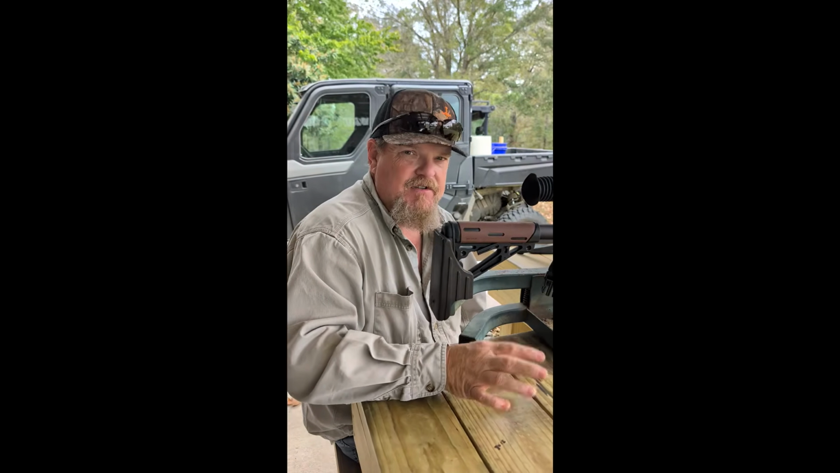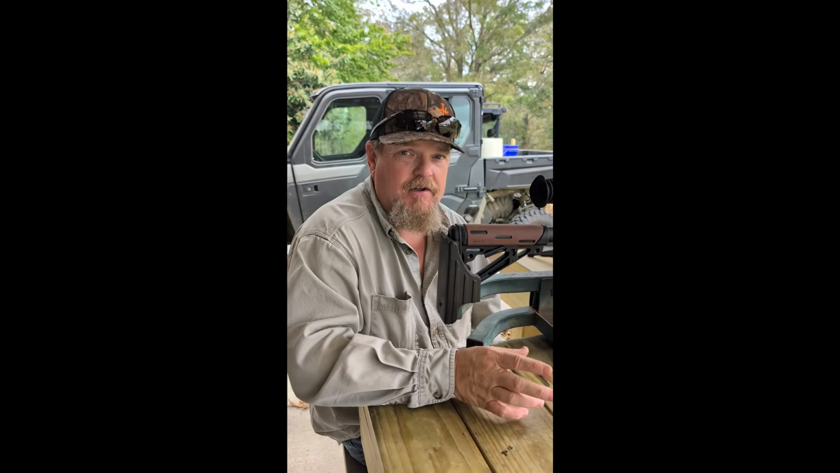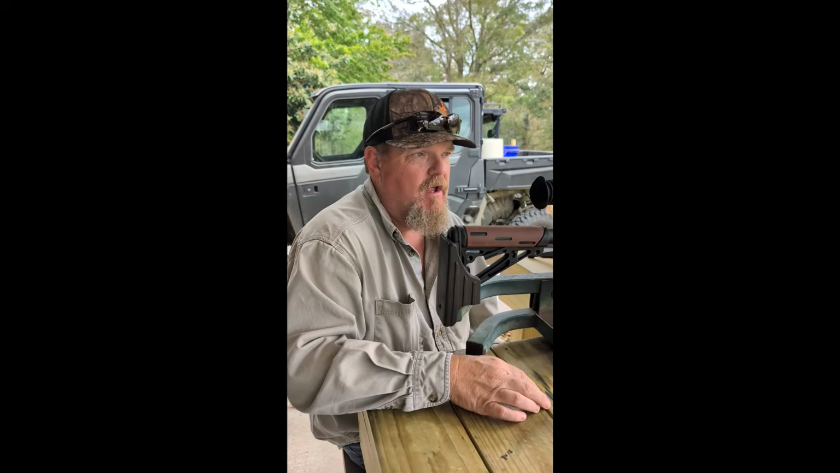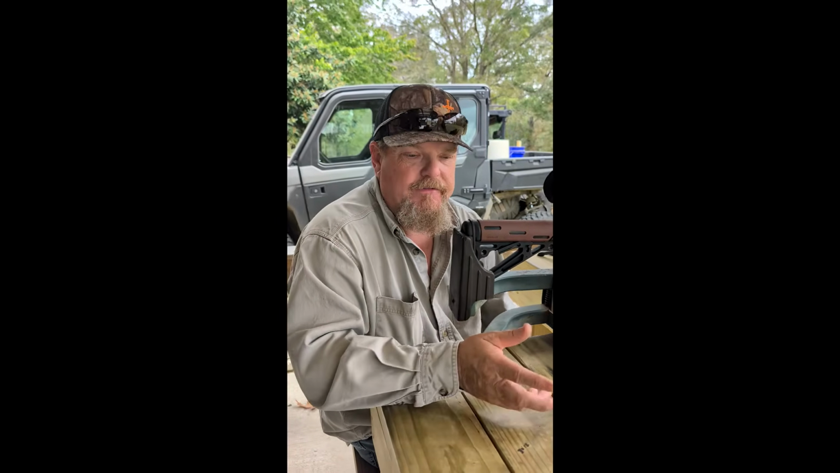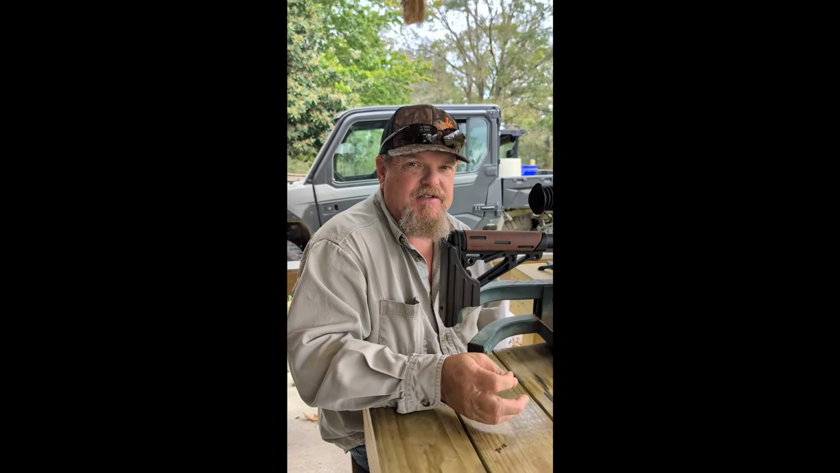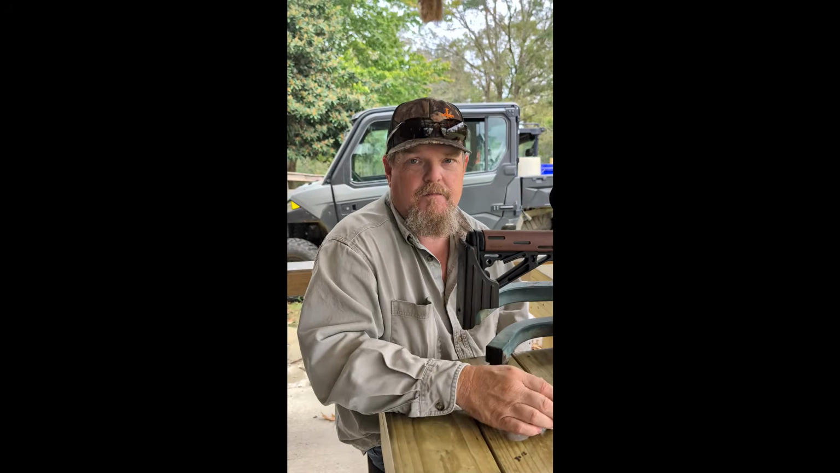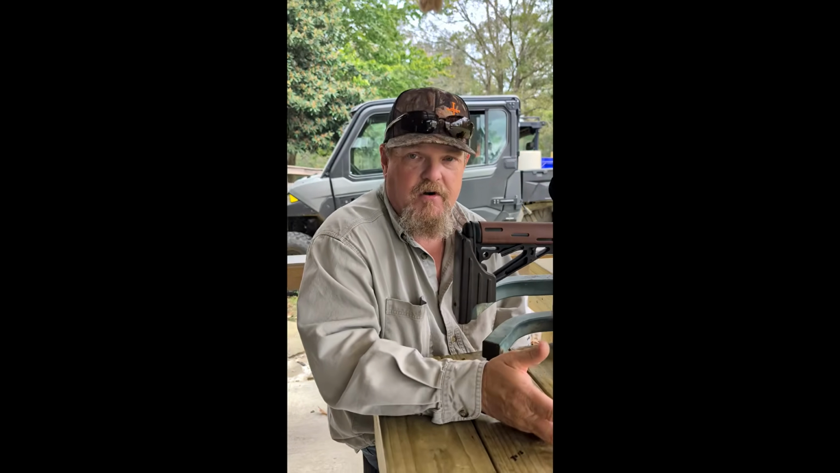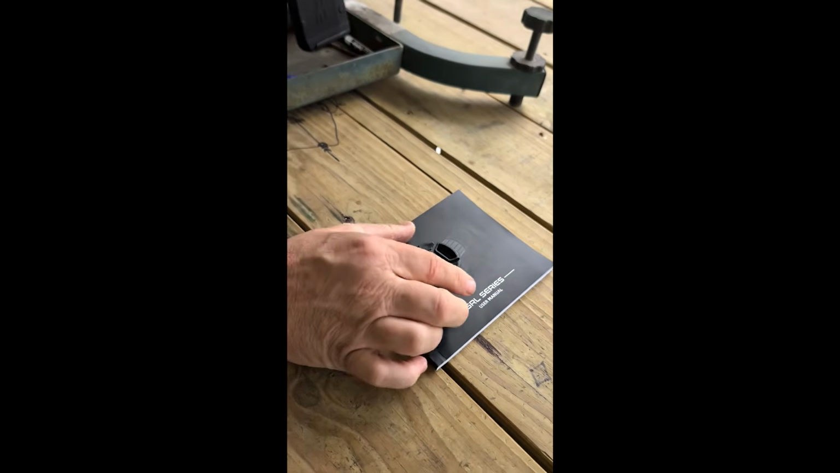I got to use it just briefly in the woods as a monocular to scan with when I first got it, but it kept going off after a few minutes. So I actually got it that day, charged it, took it out in the field. I really wasn't familiar with all the buttons and the functions on it, so when I got it home, I went in and changed that. I was able to turn off the automatic shut off.